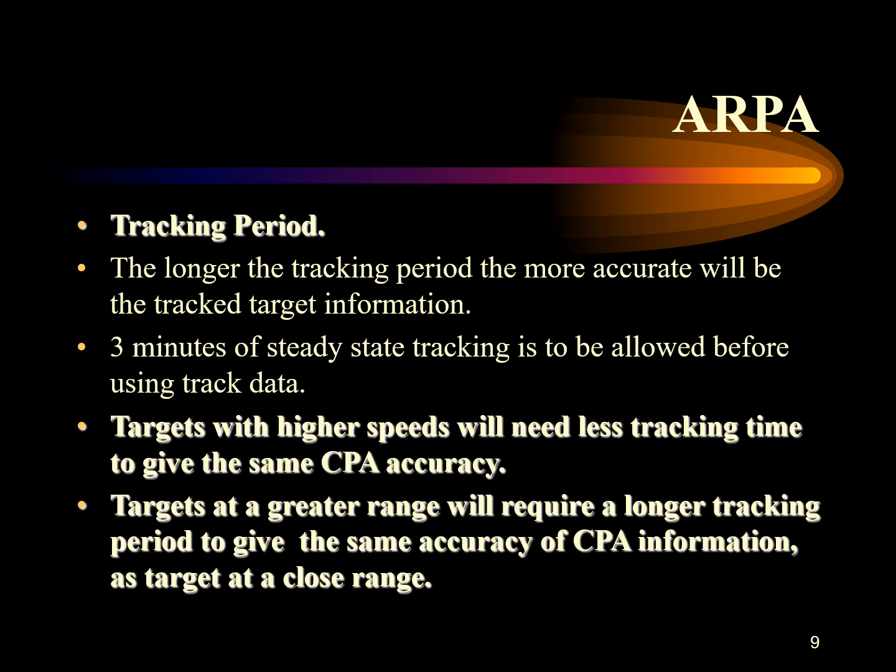An indication of the reliability of the track information can be to observe the vector on the track to see if it is steady since the time we have plotted it. So you have to remember that targets with higher speeds will need less tracking time to give the same CPA accuracy as a low speed target, and targets at a greater range will require a longer tracking period to give the same accuracy of CPA information as a target at close range.